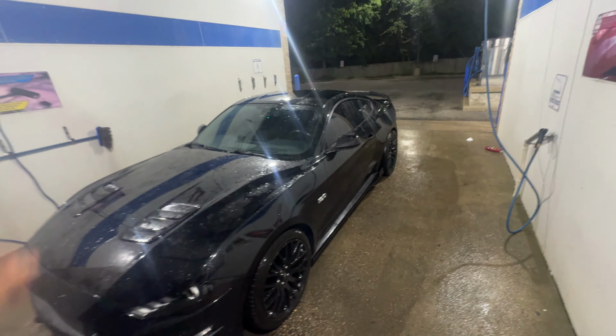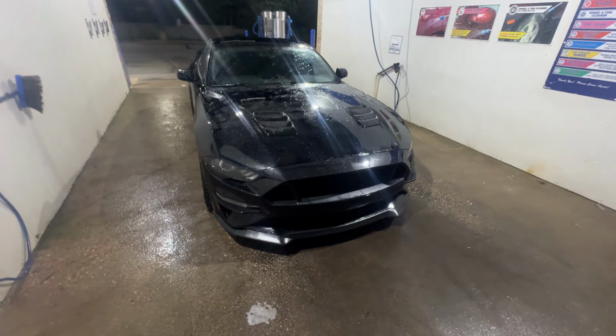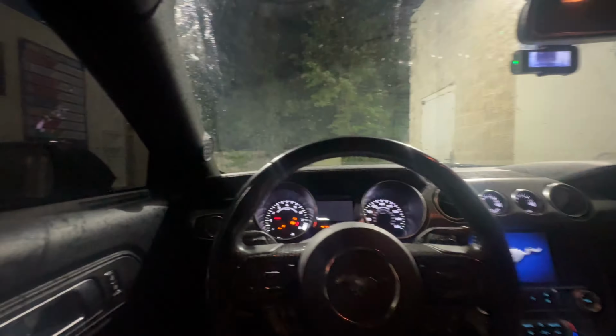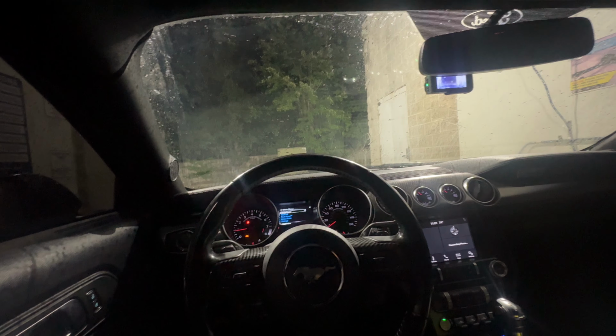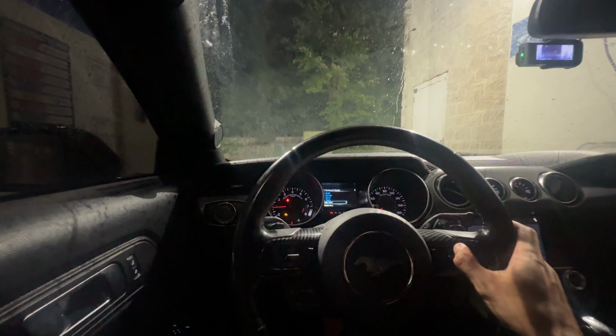Man, I need my front windshield tint, bro. I love how I removed the front emblem plate. It's time to air dry this joint. We all clean now.